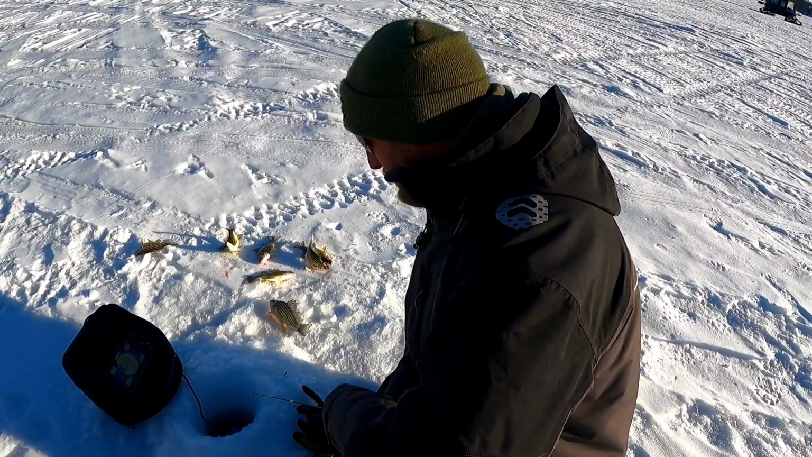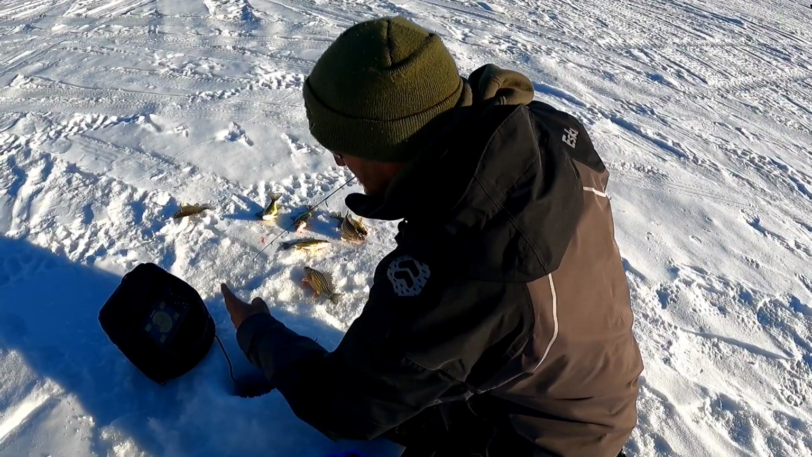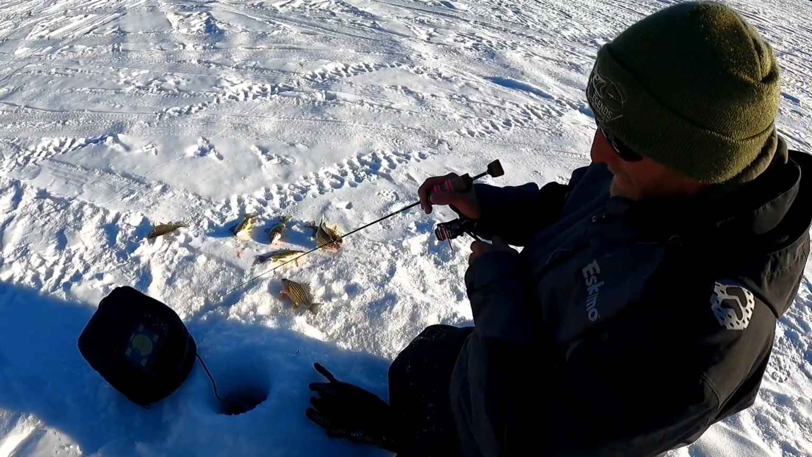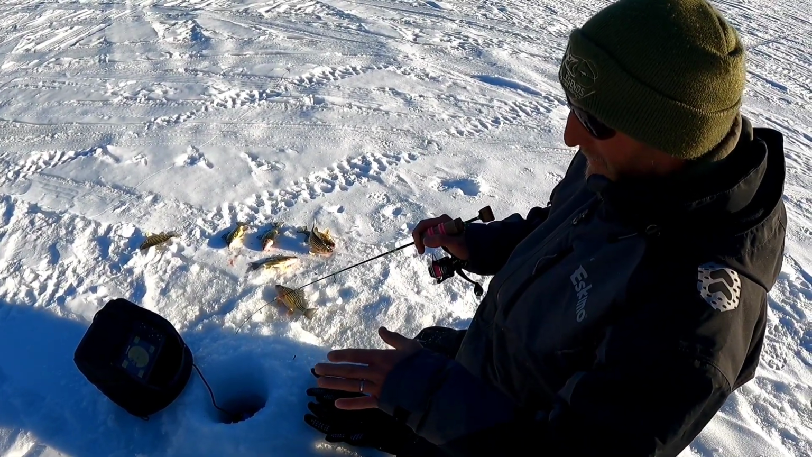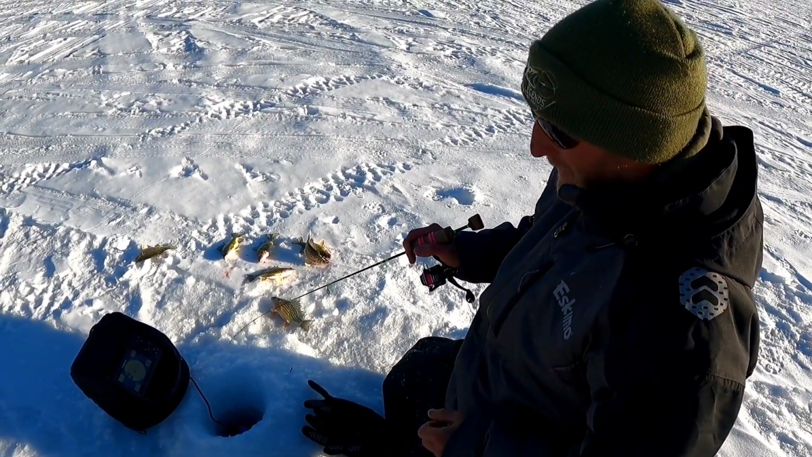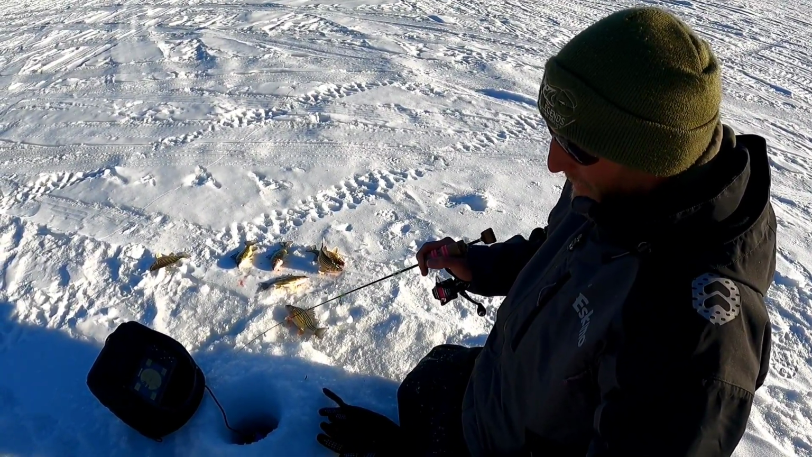When you got a lot of fish around you, quick. Get that fish off the hook and get that sucker back down there as fast as you can. Because a little bit of delay, or if you give them any chance at all to leave, they're going to leave on you. So you got to make sure you fish them and you get your bait back in the water as quick as possible.